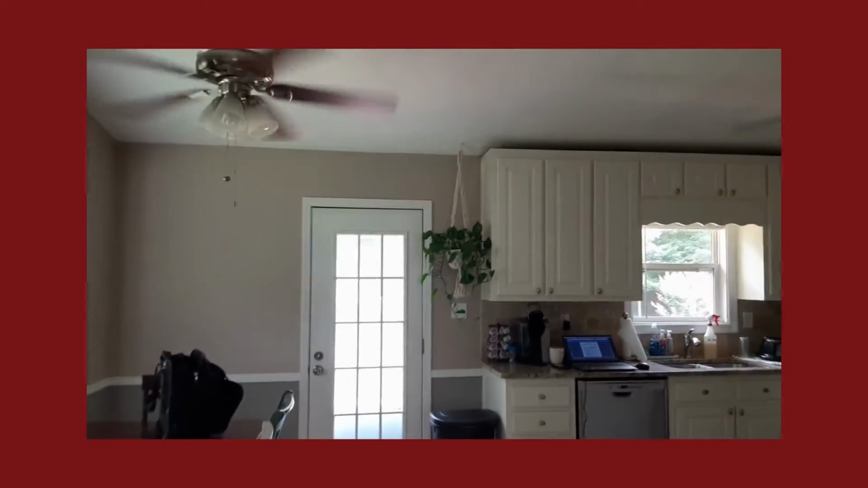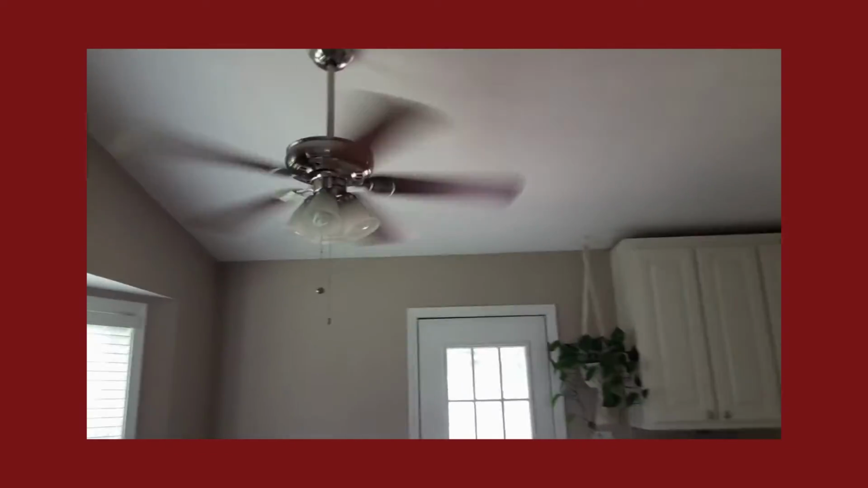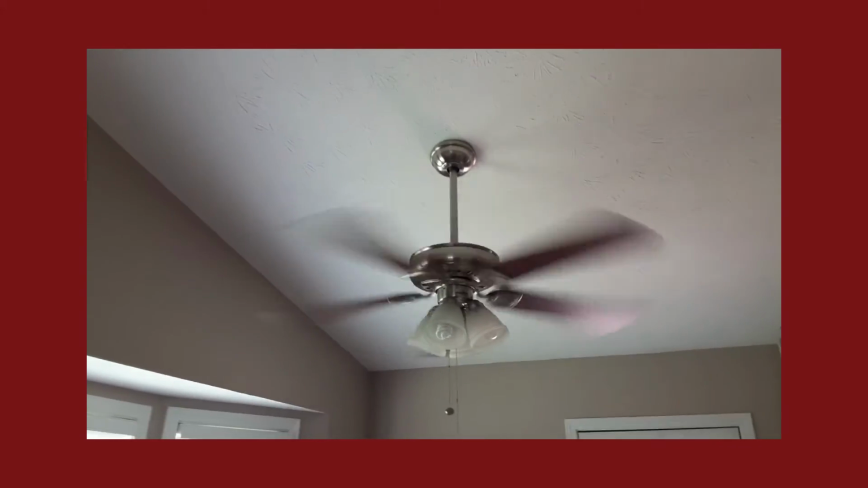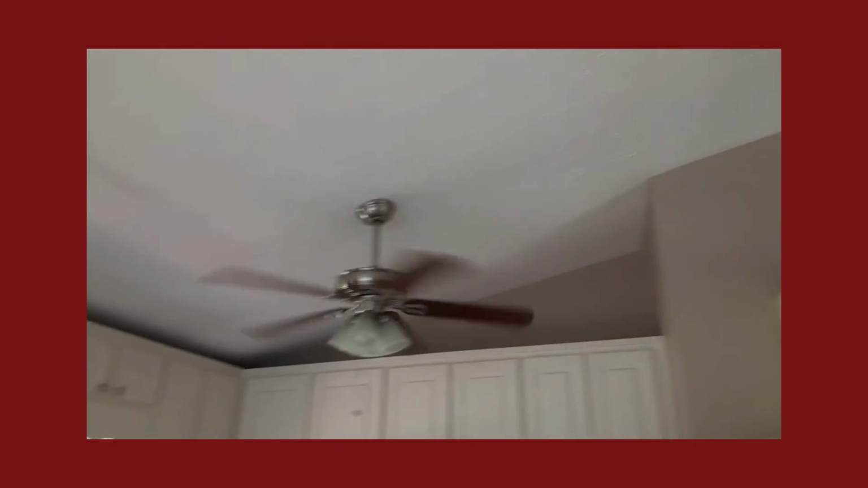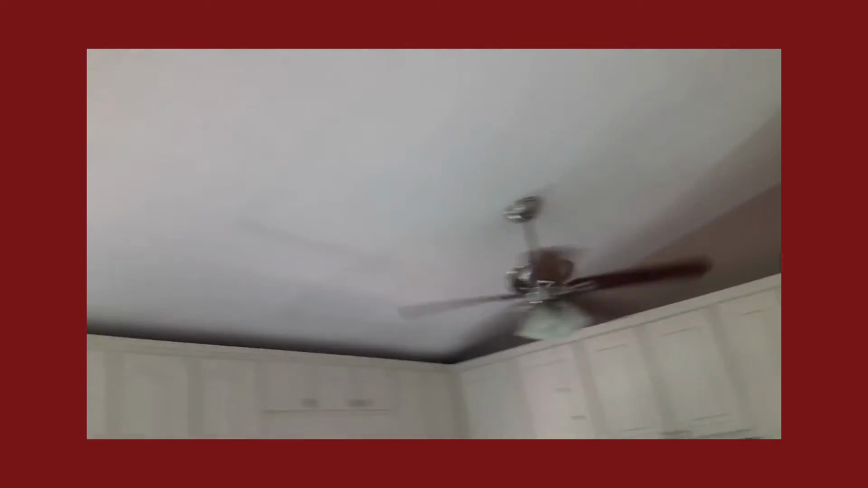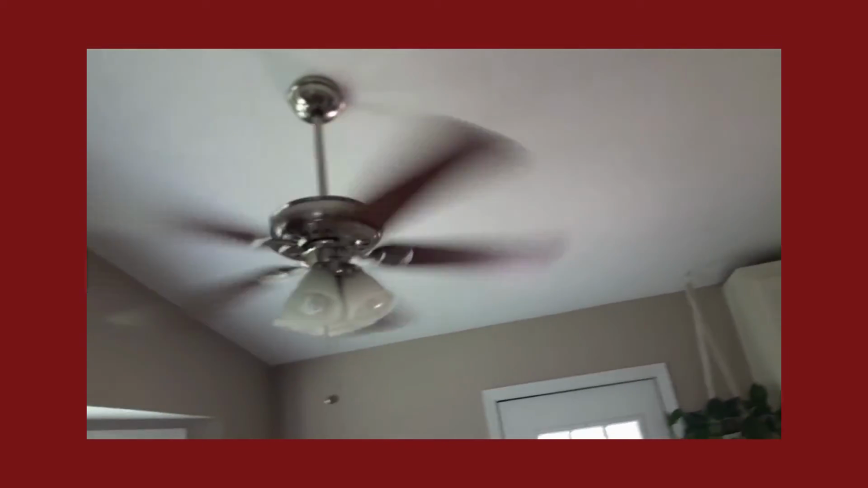Then you come into the kitchen, again, same thing. It has a vaulted ceiling, no access to the top side. And you can see there's no indications of any kind of water stains anywhere going on. But when you bring the thermal camera out and you put that up and you go